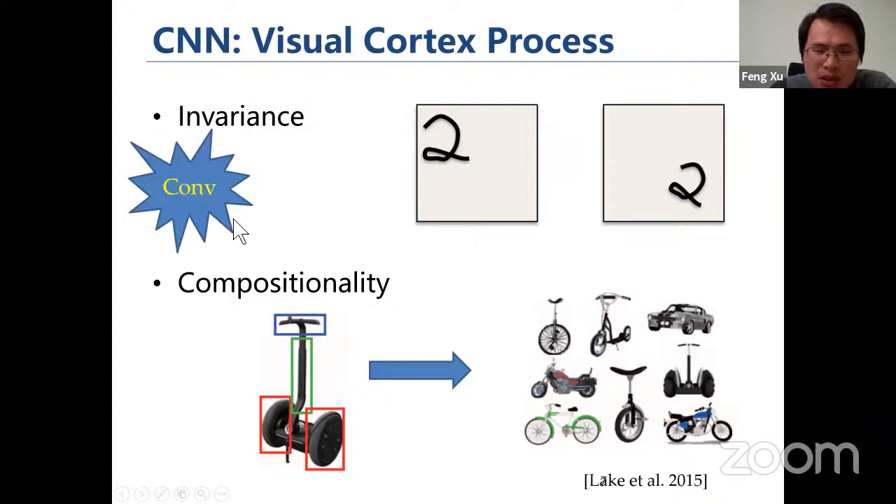So this can be implemented by using convolution. And the second is that for human visual perception, we can easily use some of our experience to interpret a new object.